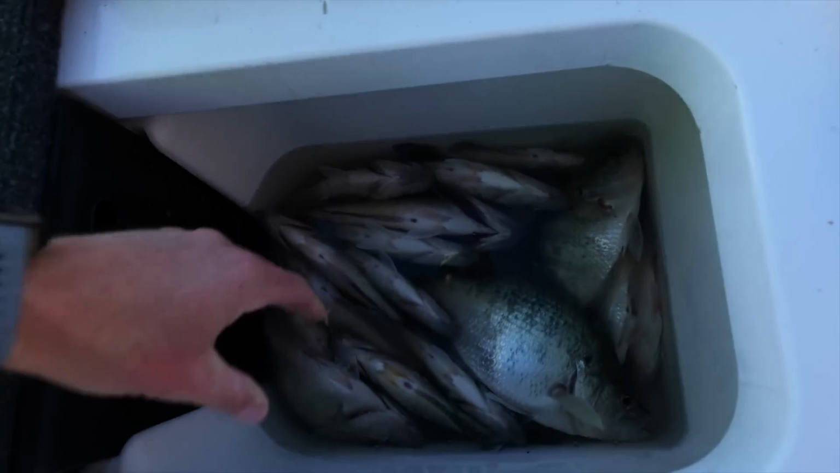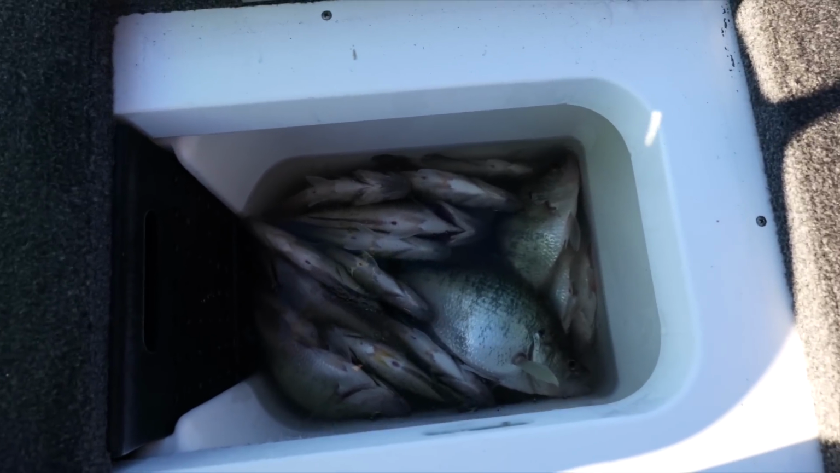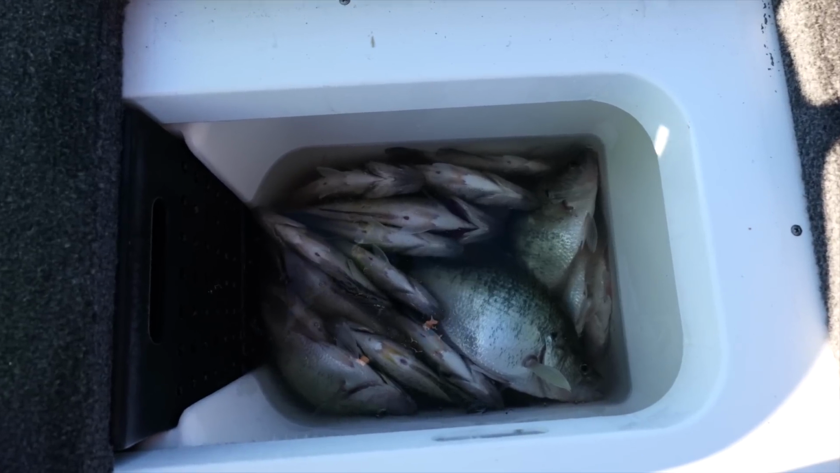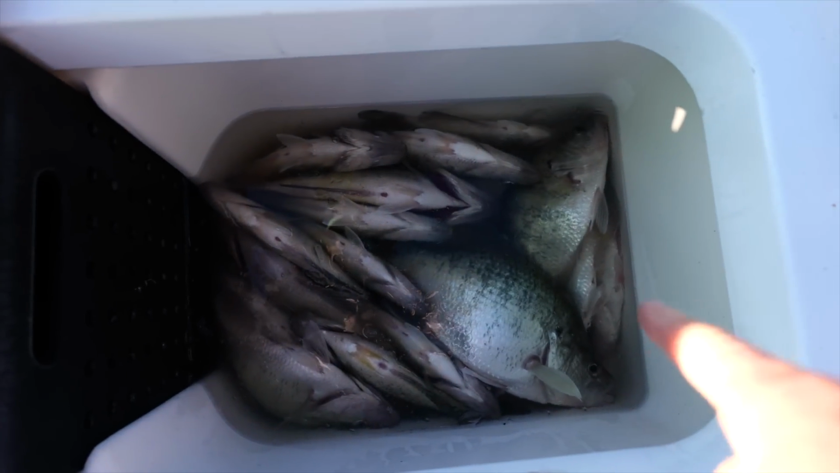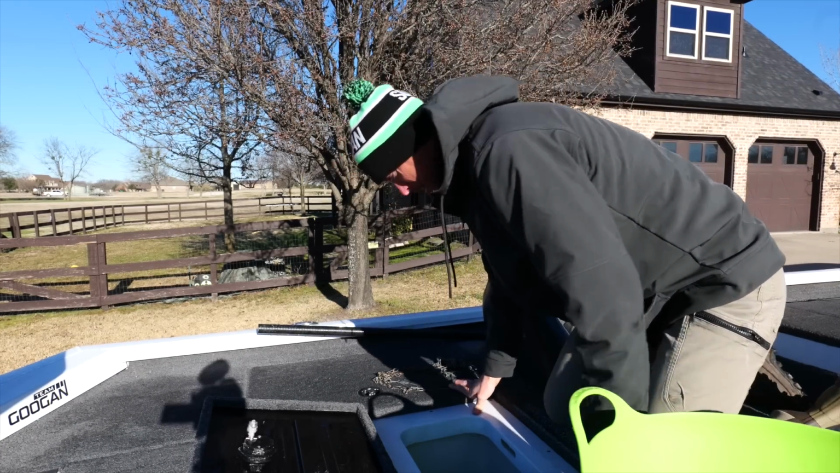Now, let's open the well. Look at that, boys. Look at the icicles that are in here. Gooey, sludgy, crappie goo icicles. Oh man, that's a good one. I can't actually empty the well right now because the thing is frozen.